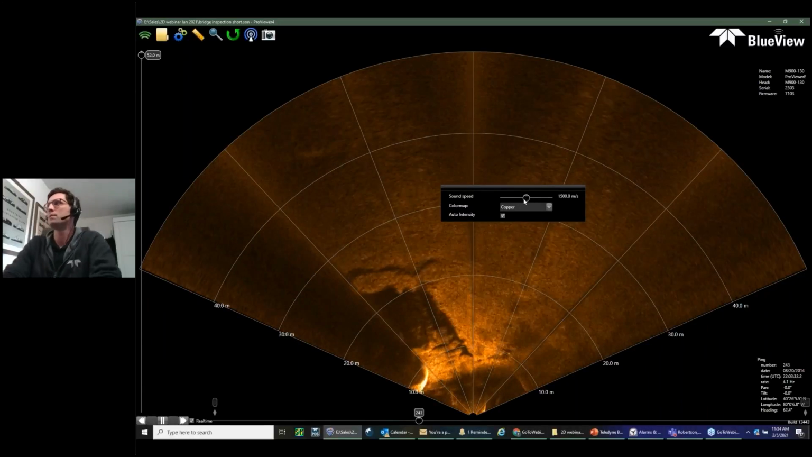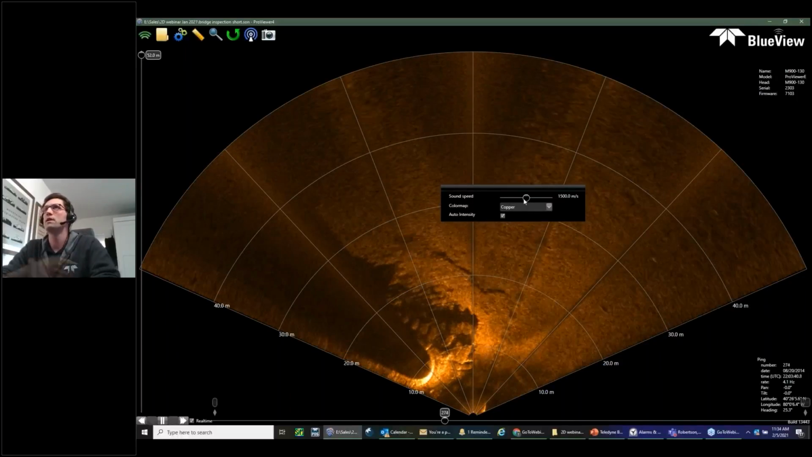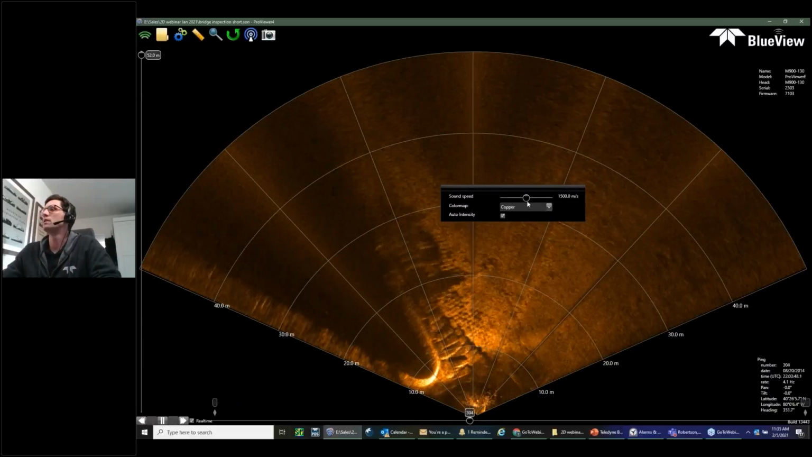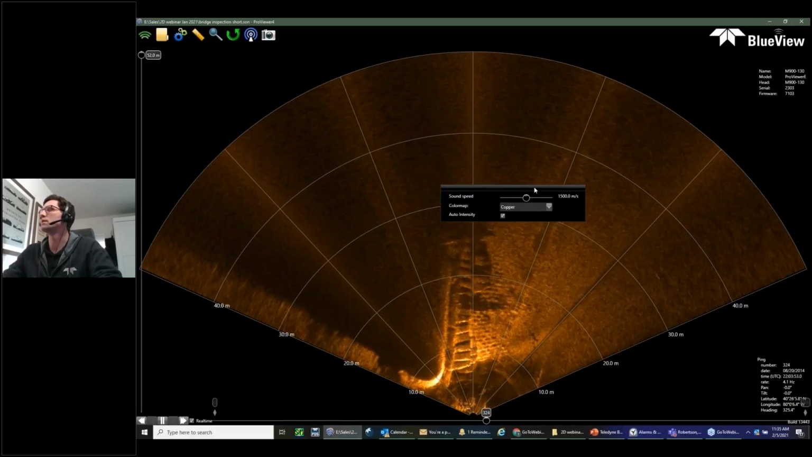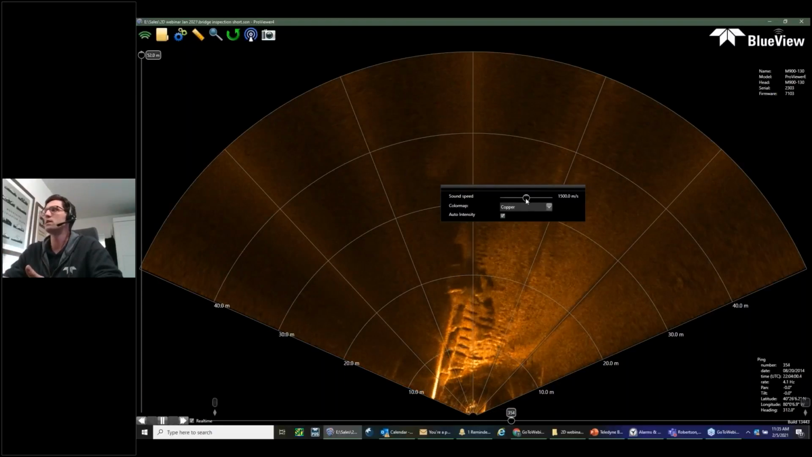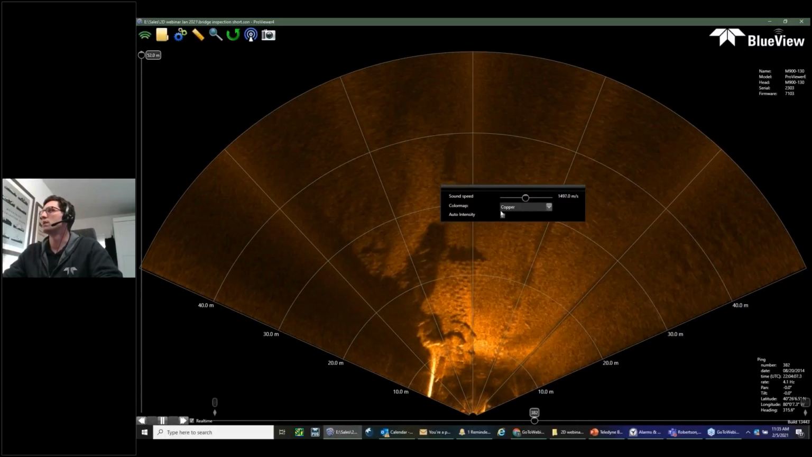First item here is sound speed. Sound speed is important for sonars. Not as much for a 2D imaging sonar as say a bathymetric multibeam sonar, where it's very critical for accurate data. For 2D sonar, it's more important just to get a more seamless image, but not nearly as important as for a bathymetric sonar. So if you have a temperature recording of the water, you can calculate it. If you have a sound velocity sensor, you can use that and just slide this depending on what you actually have. But this would be the place to adjust that.